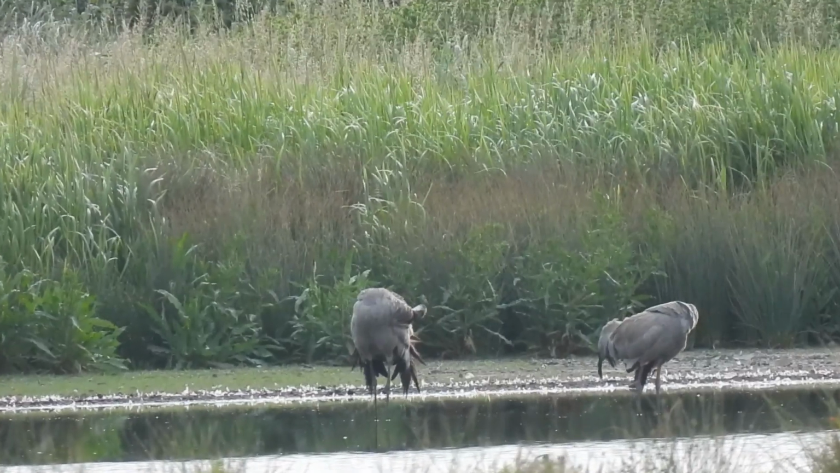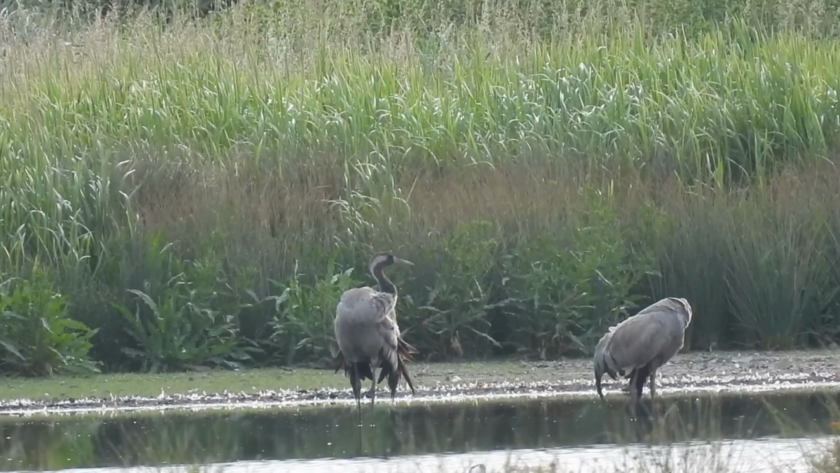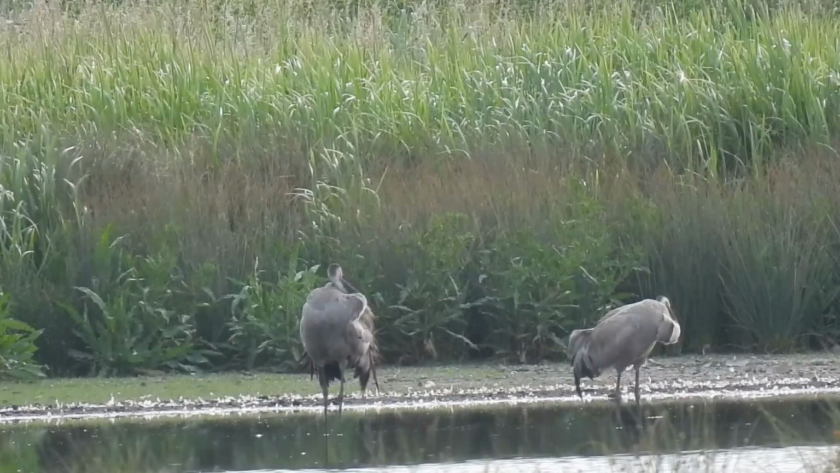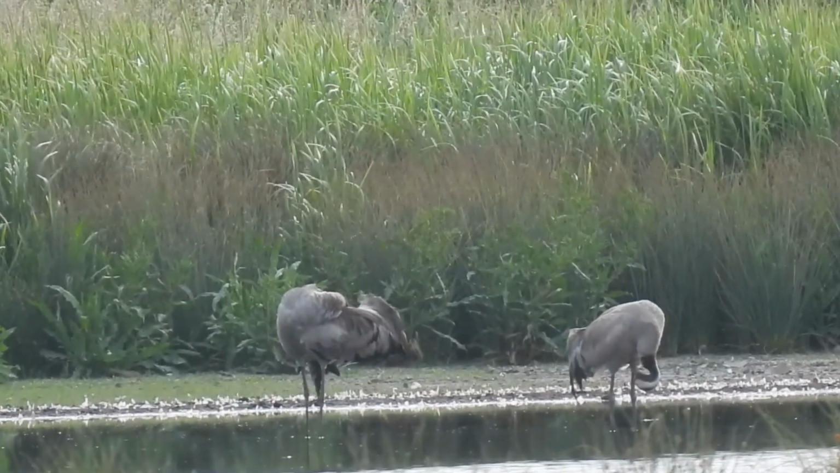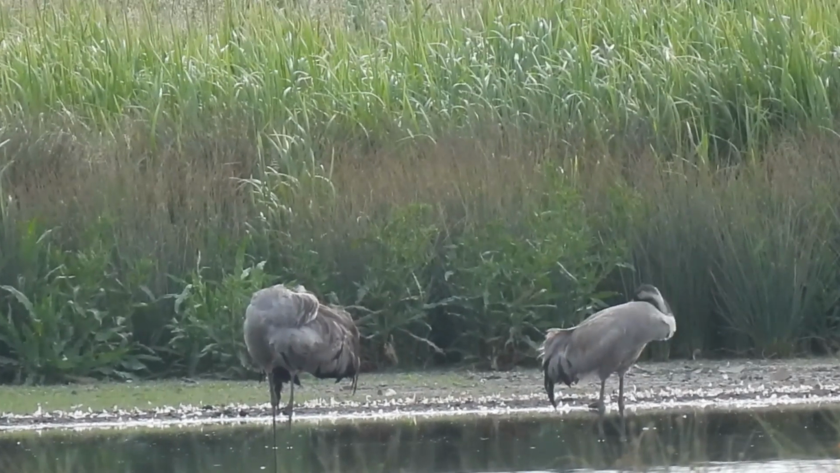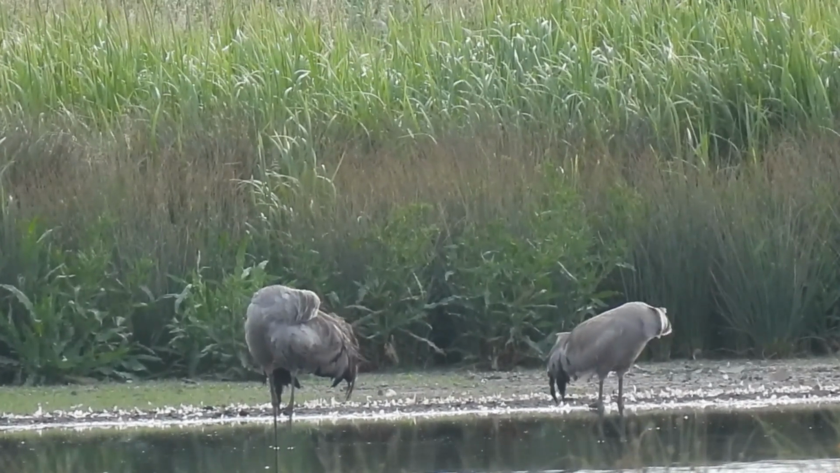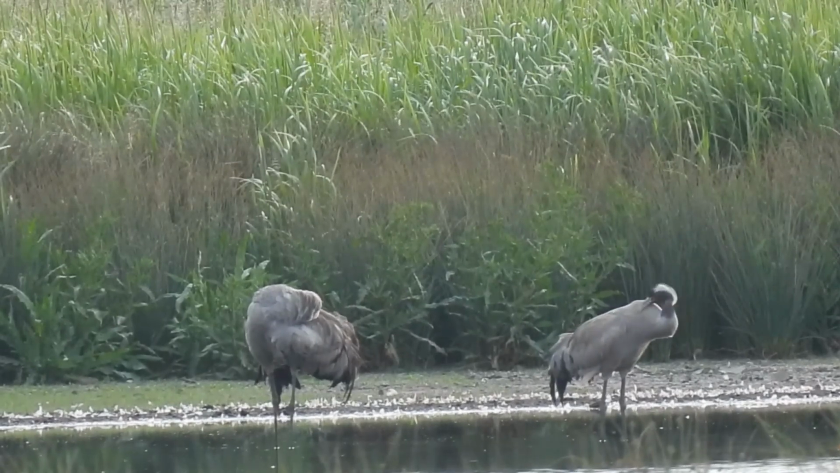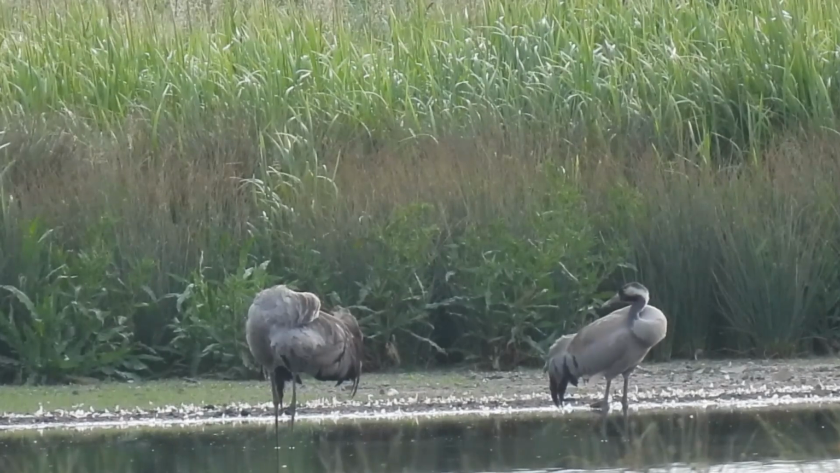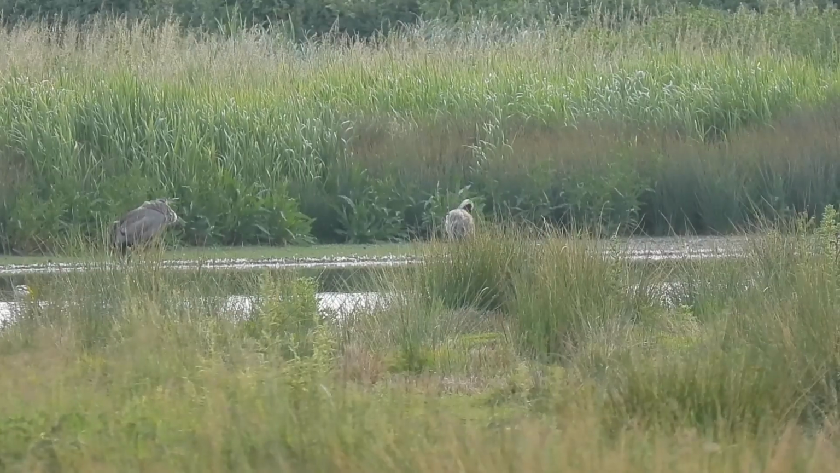These are Eurasian cranes and are often referred to as the tallest birds in the UK. Although a native, they went extinct here in the 1700s and only recently naturally recolonised into Norfolk. They are also the subject of reintroduction programmes at other sites in the country, and things are definitely looking up for them.